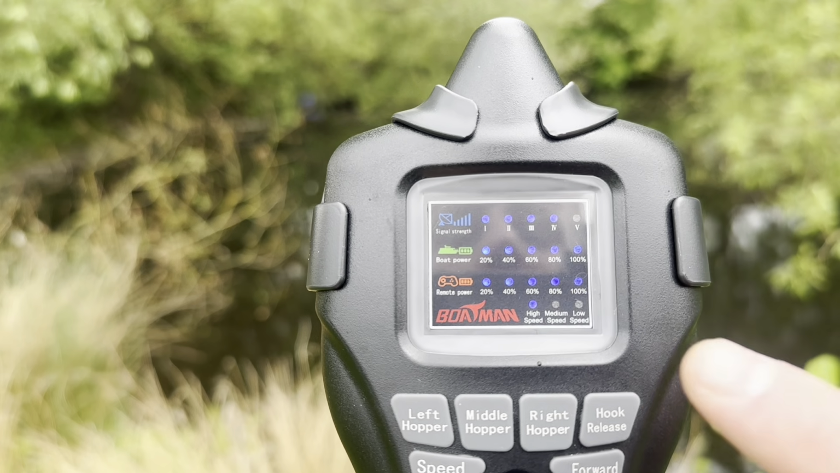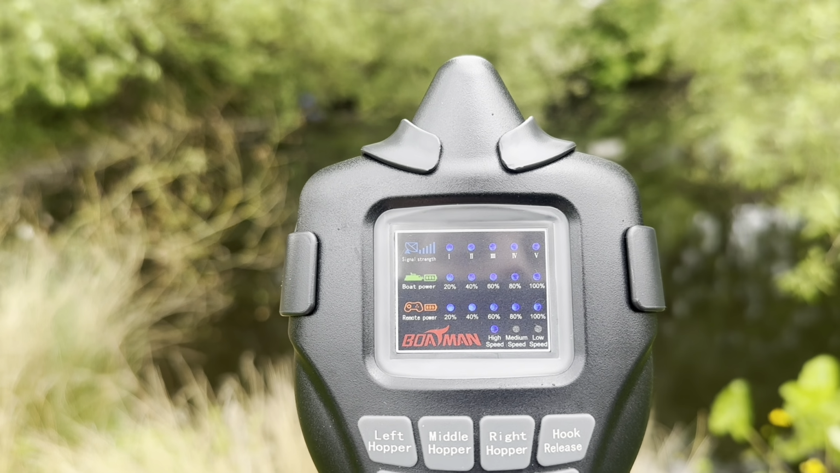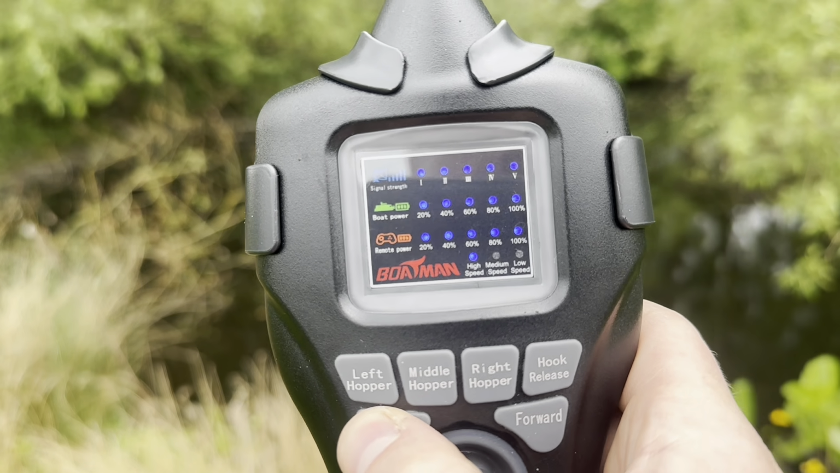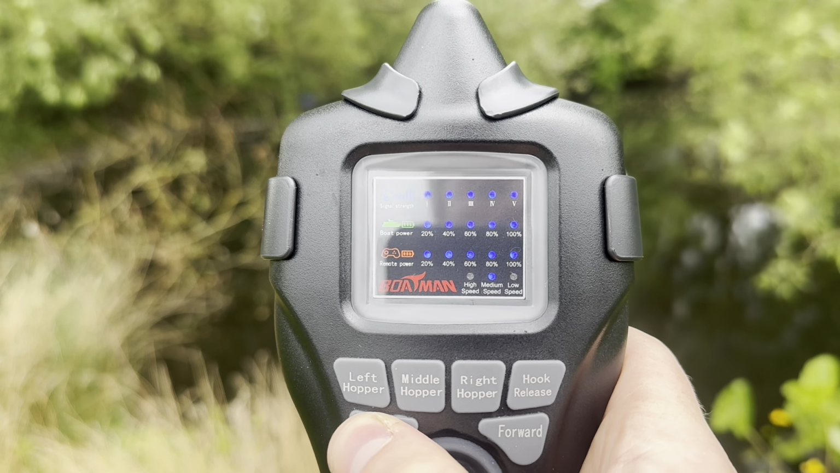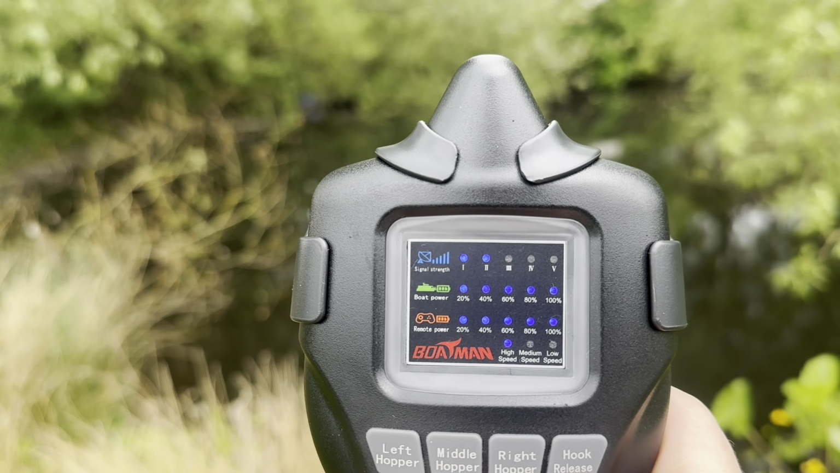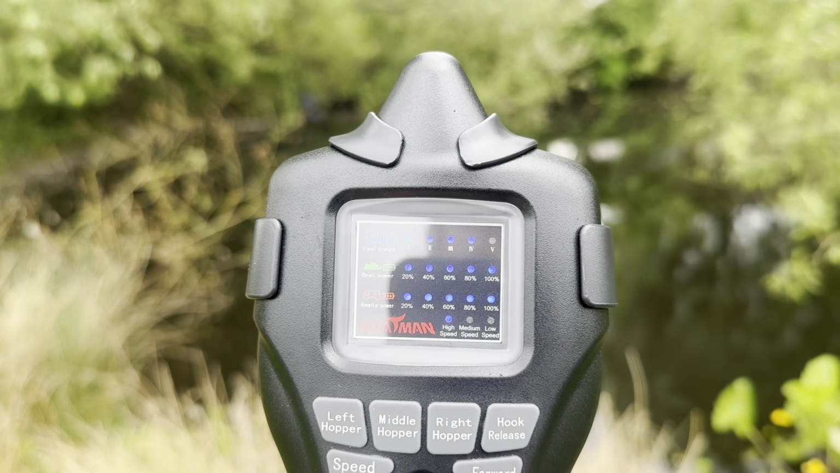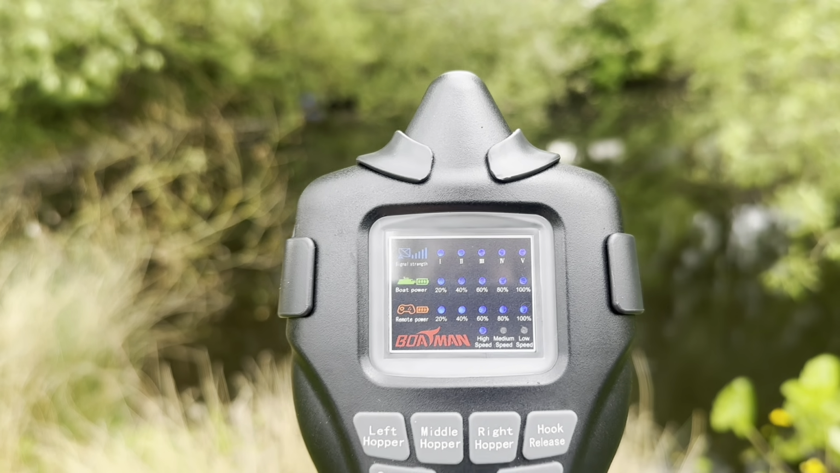And then last, we have high speed, medium speed, and low speed, which is to control the speed of the boat. So if I press the speed button just here, you will see that it will change between each speed setting. So we're now in medium speed, we're now in low speed, and we're back to high speed. High speed is 60 meters per minute, medium speed is 45, and low speed is 30.